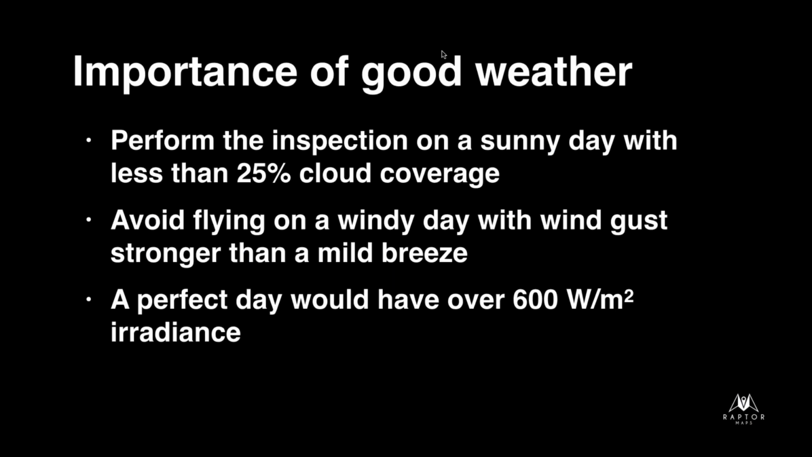All right, I just want to talk a little bit about weather. We get this question quite a bit as well. Sunny days are good. You want to perform the inspection on a sunny day. It may seem kind of funny because we talk about avoiding glare. That doesn't mean avoiding sun. It means avoiding the glare reflecting back into your camera.